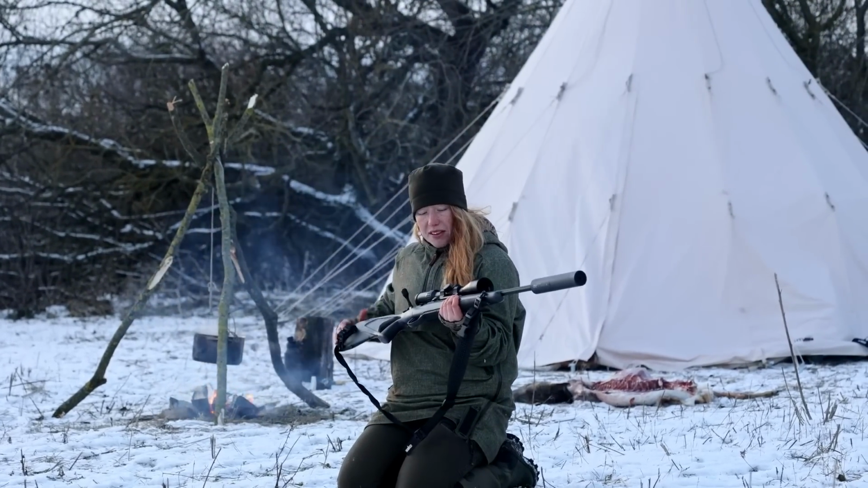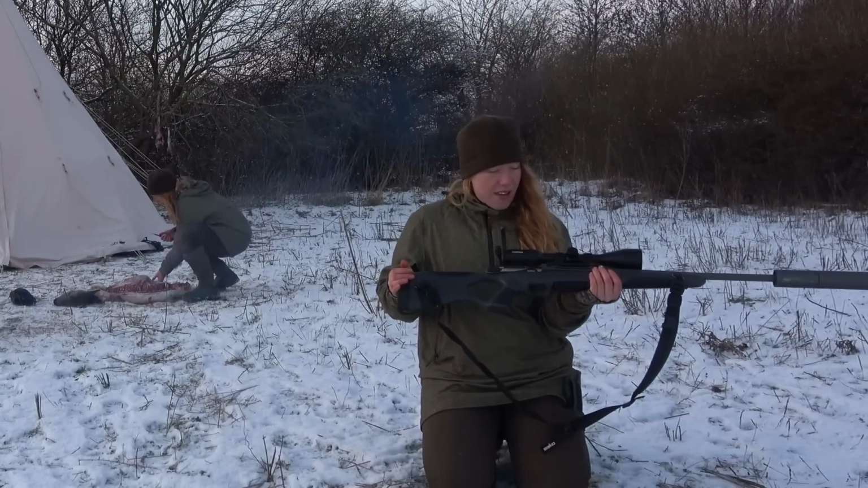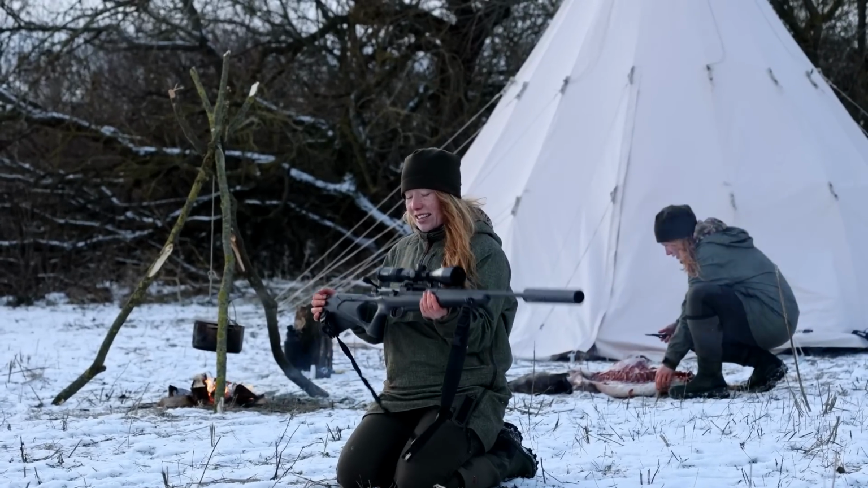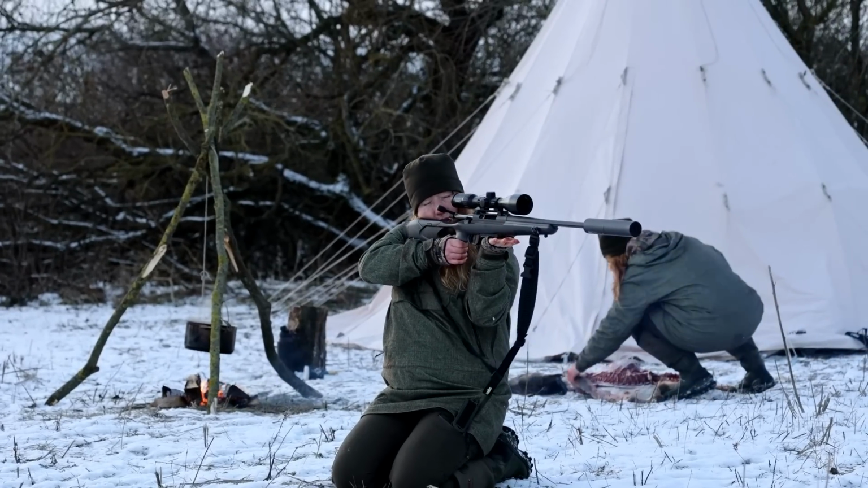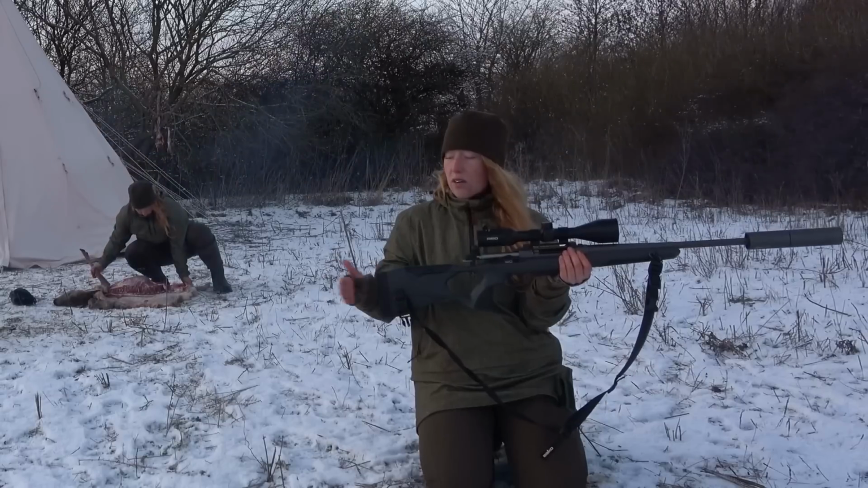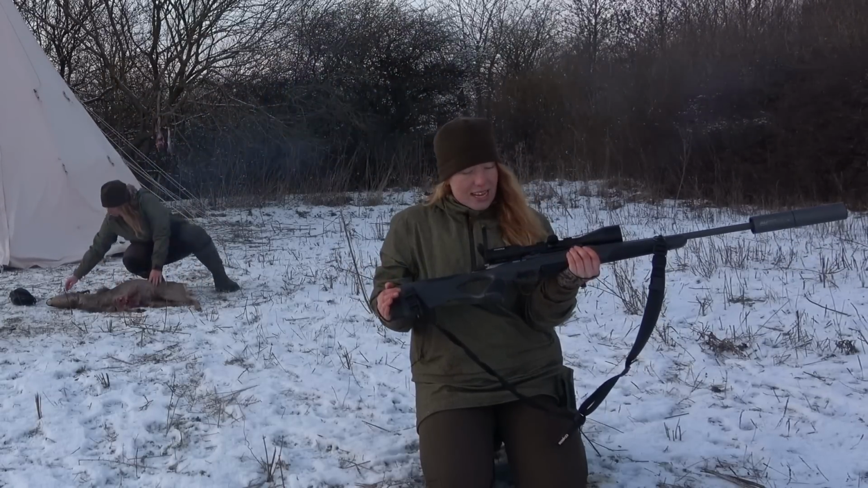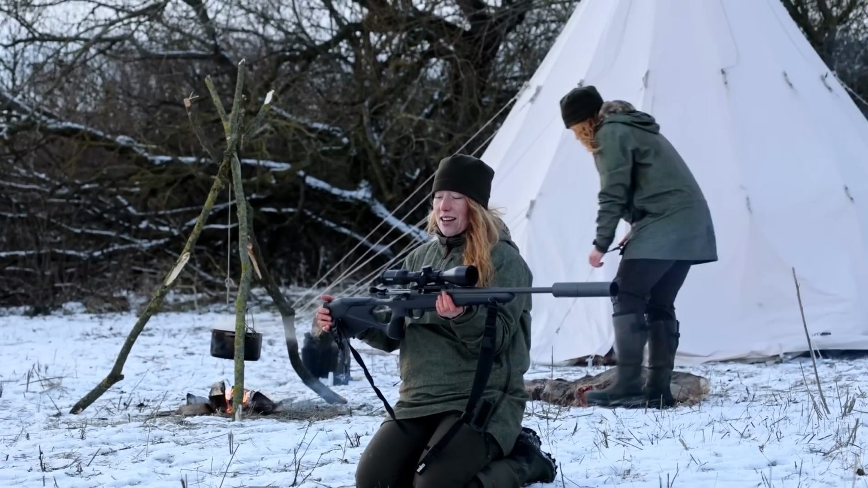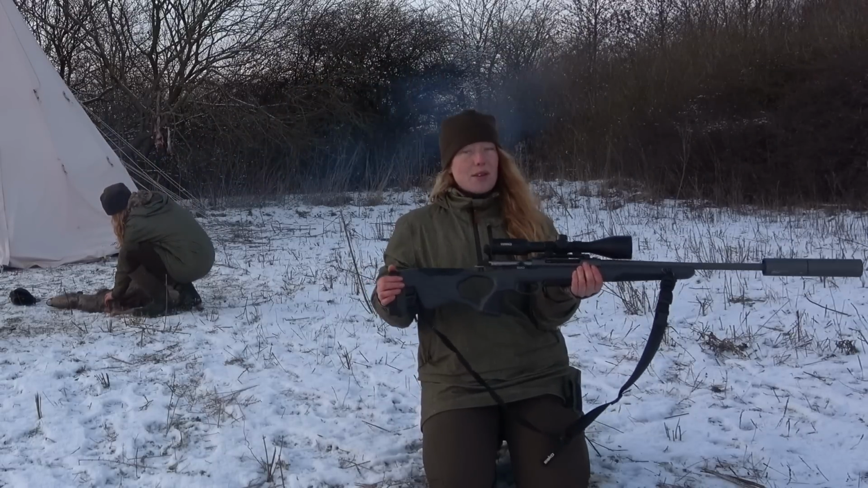What I really like about this rifle is the bolt system. It's very clean and fast if you have to repeat. And as you can see, it's a pretty heavy rifle, but that's good if you want to shoot freehand, because the balance is very good, and you can hardly ever feel the recoil. Overall, I'm a huge fan of this rifle because it's very solid, and it can be used by everybody.